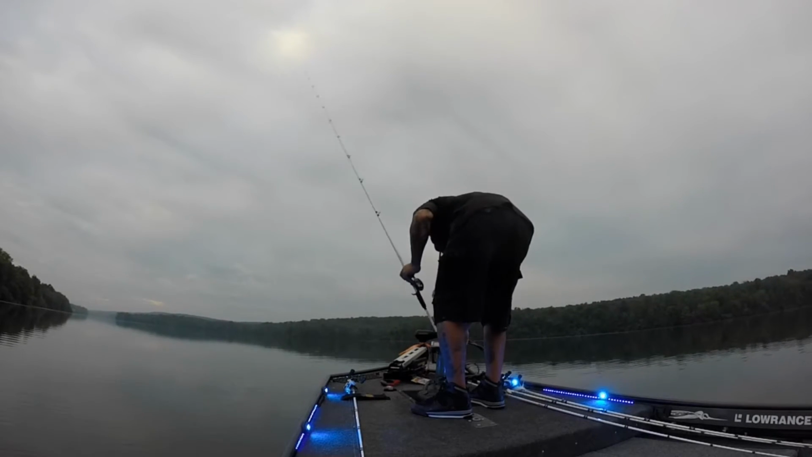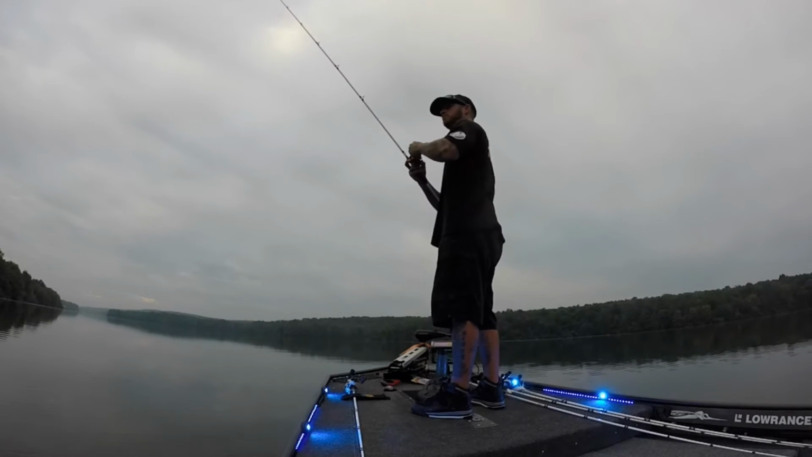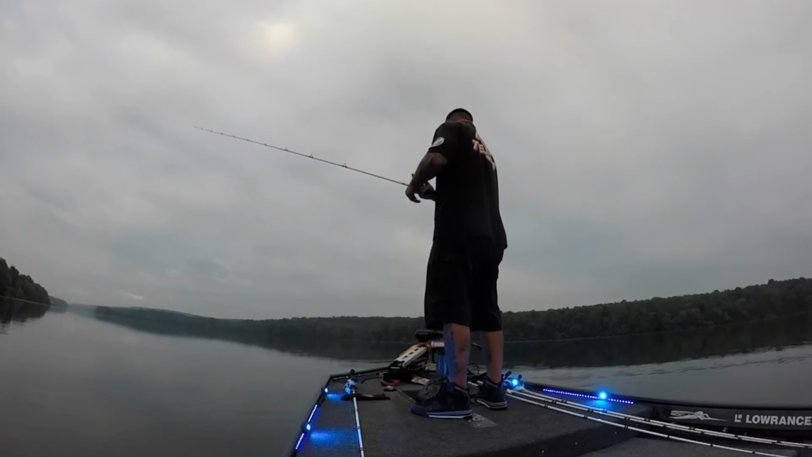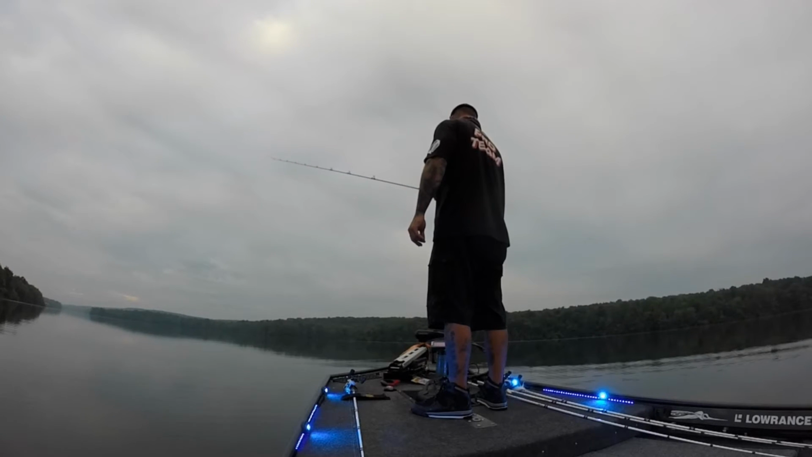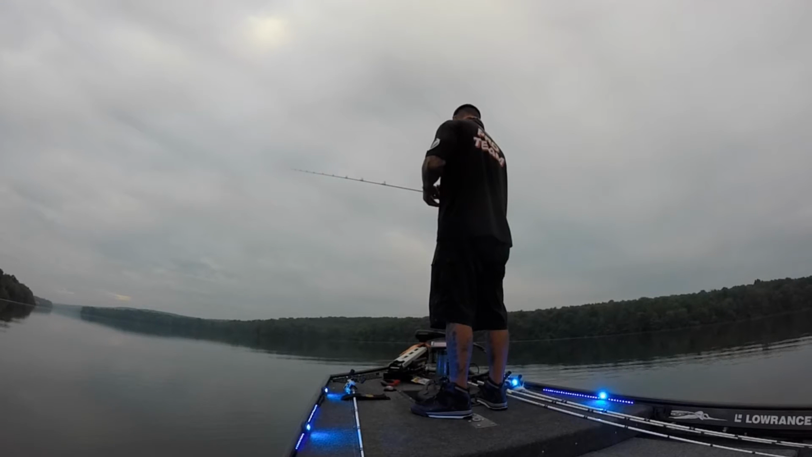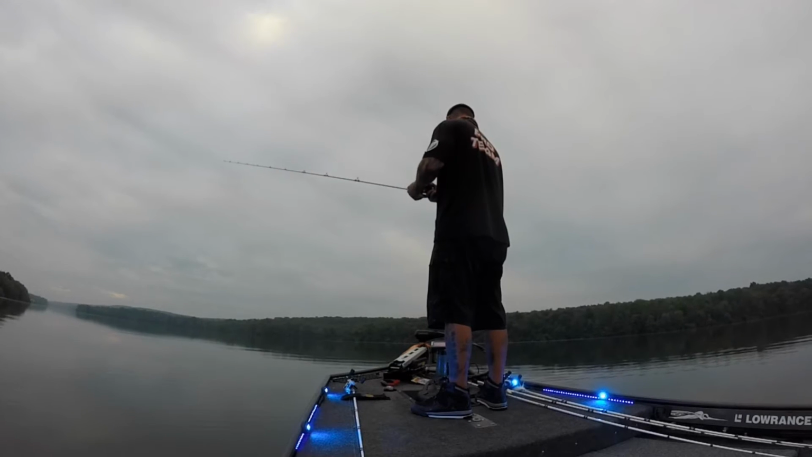And make sure if you have electronics, you're watching them nonstop, because then you'll find stuff that you never would find if you weren't looking at it. So when you're just cruising along, you're constantly keeping your eyes on that screen. I found a lot of stuff just by looking at the screen.